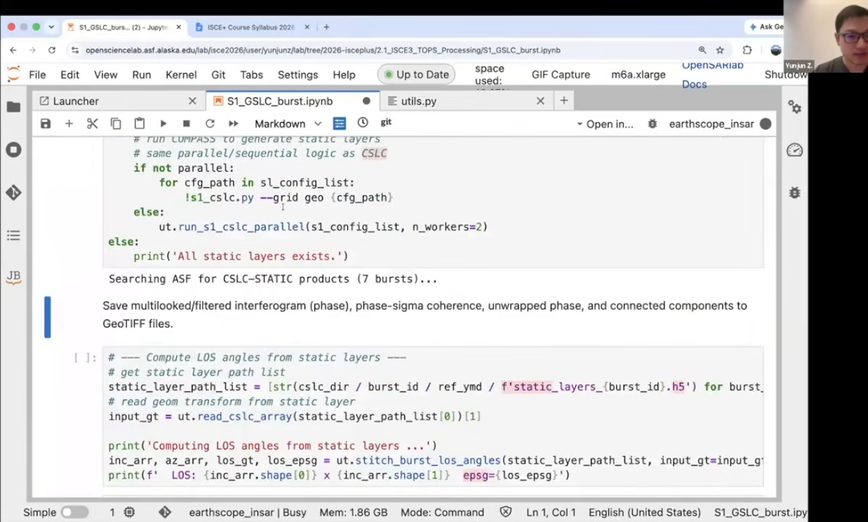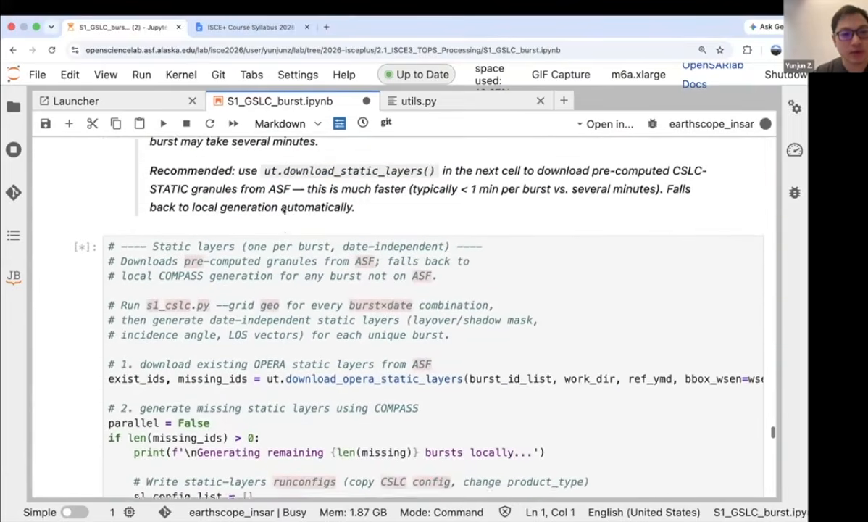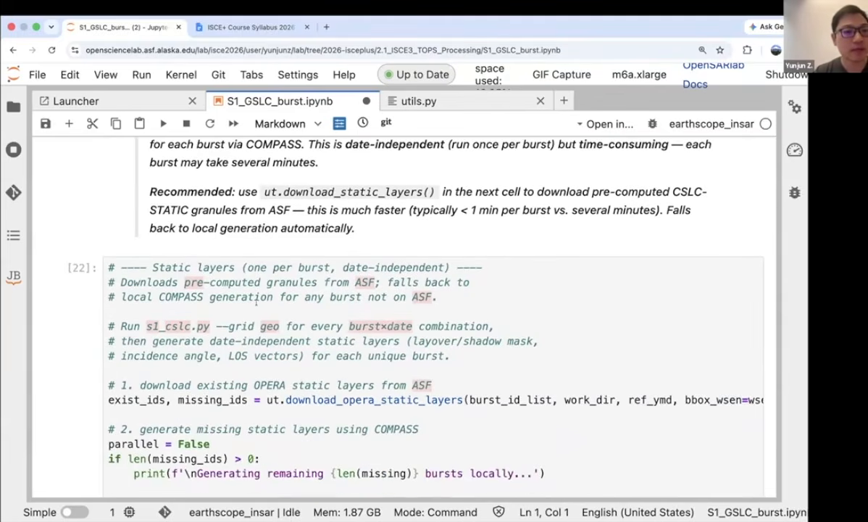And let's just run the next cell first. What this cell is doing is preparing what they call the static layer. And the static layer means the layover shadow mask, local incidence angles, and the LOS vectors, basically the incidence angle and azimuth angle of the LOS vectors. These are not generated by default in the COMPASS processing, but they can be.